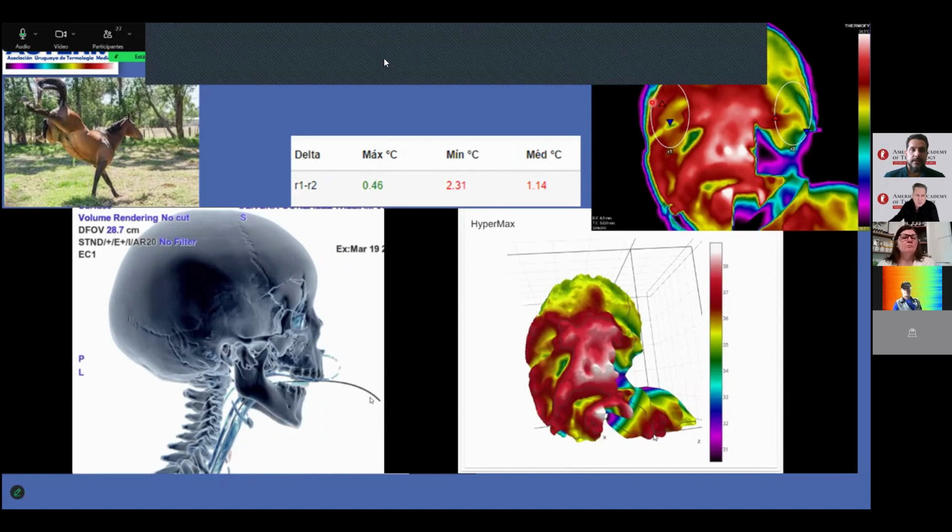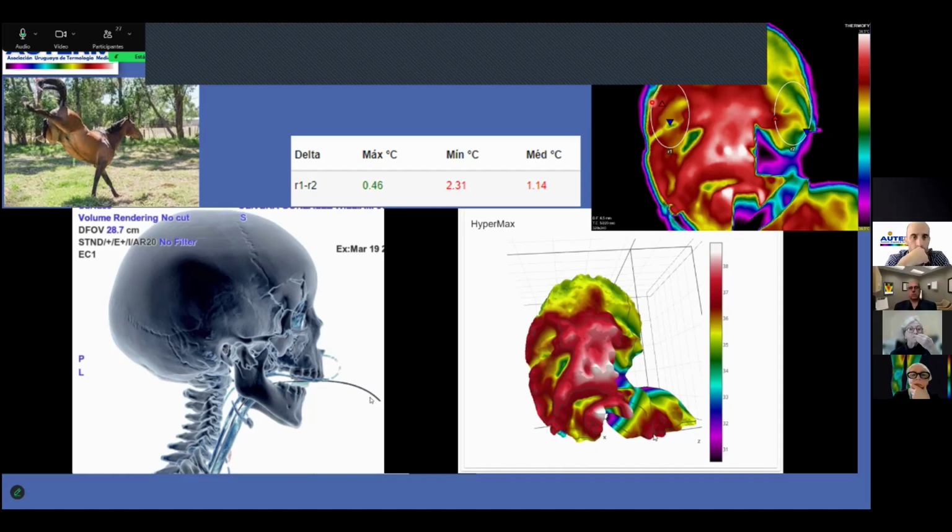Same image, we found the area for a study of delta T. Same patient, same image. This is the next week. Down inflammation, very favorable, and there won't be major complications in the outcome.